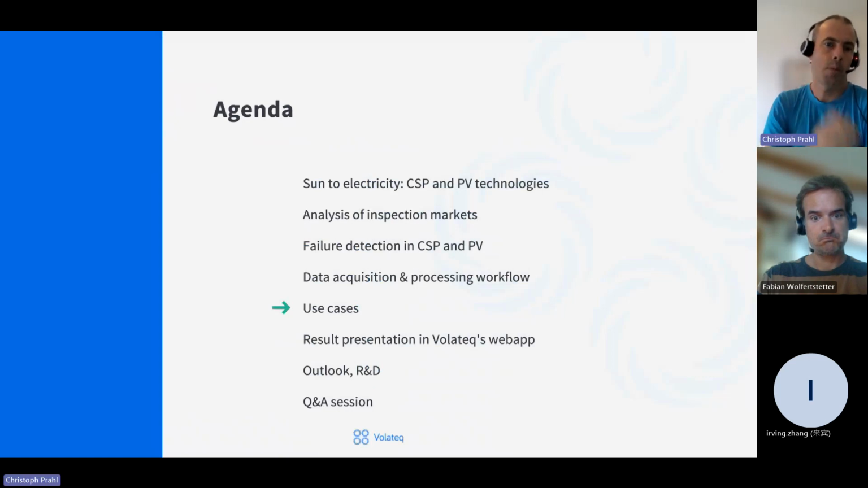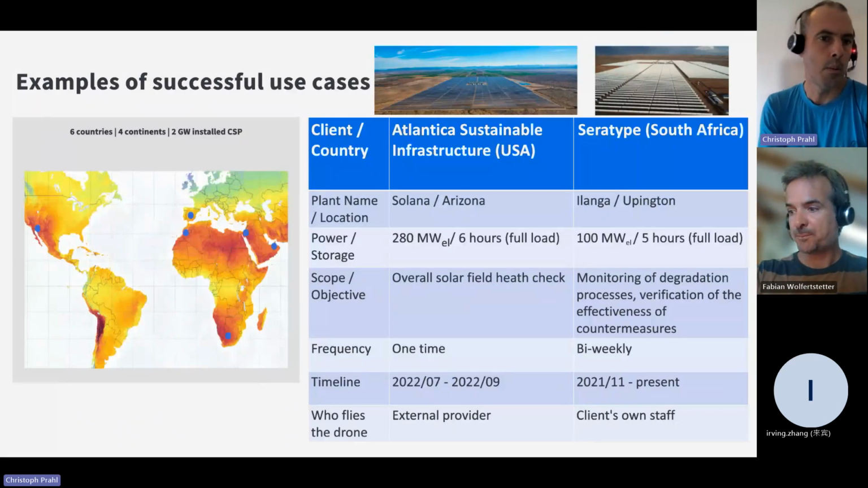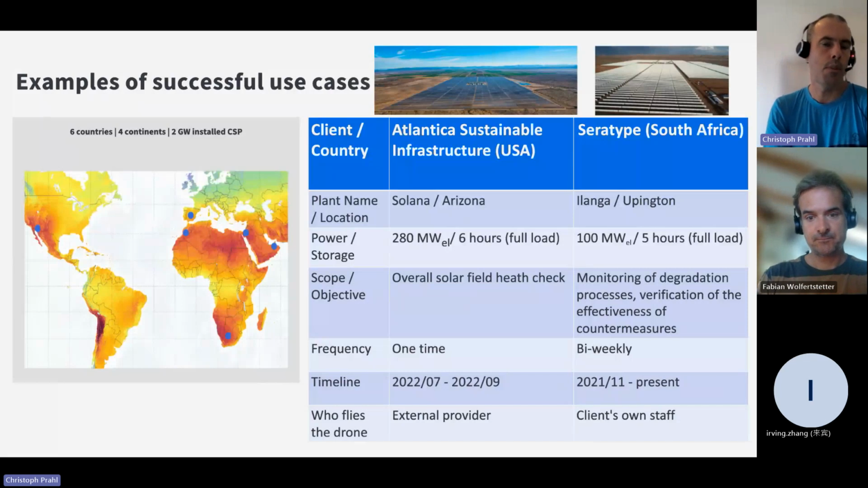In the next point, we will show two use cases where we had successful projects. As you already see with our experience from flight permissions, we are active globally in different continents and countries. So here I want to highlight two projects. The biggest one that we had was in the USA. The plant name was Solana. It was a 280 megawatt CSP power plant with 6 hours of thermal storage.